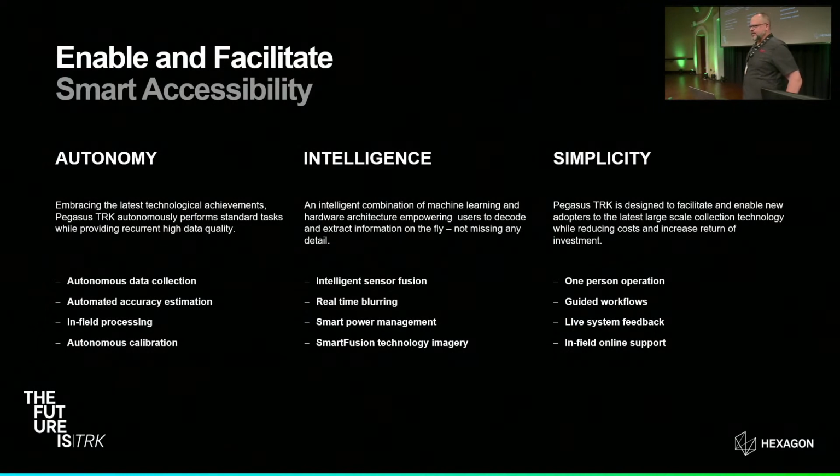Autonomous processing in the field, so that when you're done with your collection, your trajectory is processed and the data is attached to it, the LiDAR data, the imagery, you're ready to go to production. And autonomous calibration of all the peripherals that are attached to it. So cameras, DMIs, any external sensors automatically calibrated to the system without the need of laying down targets and doing manual calibrations in the office.